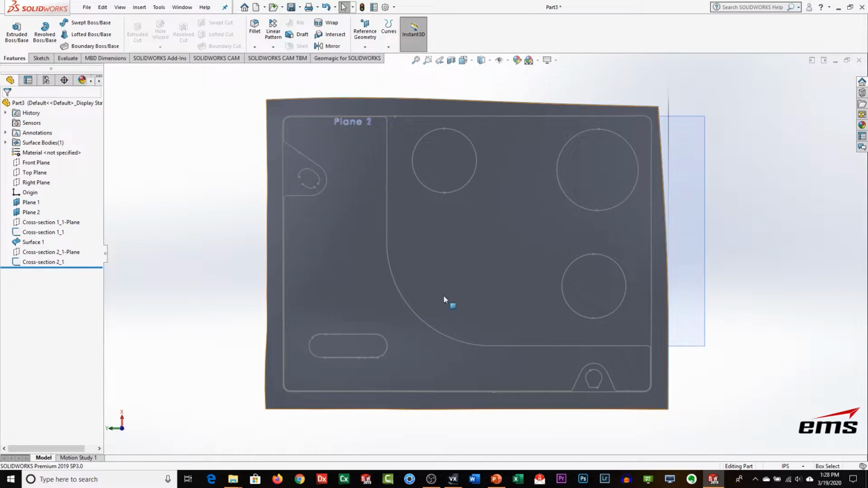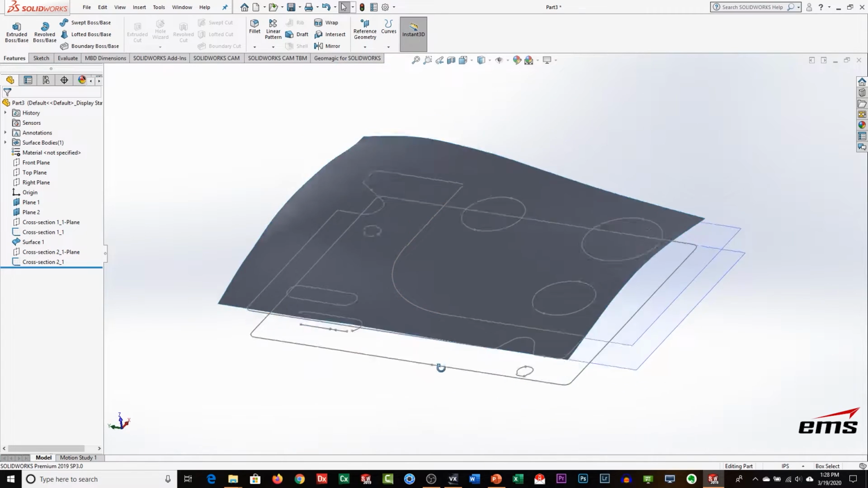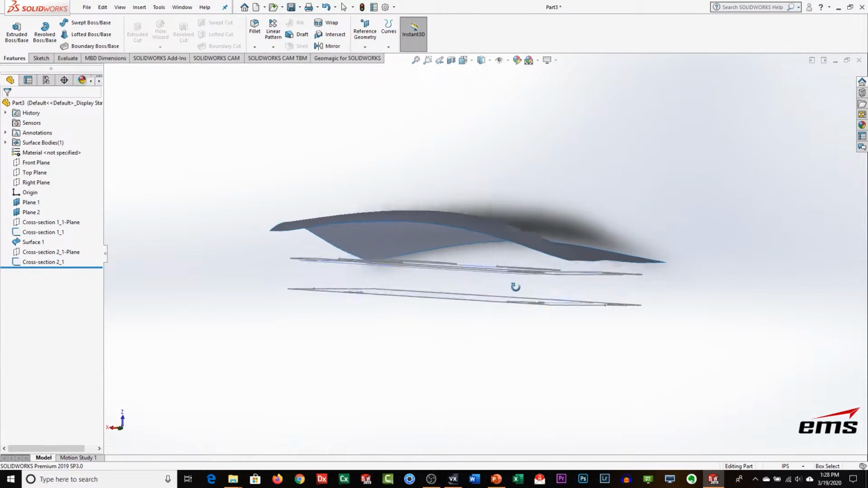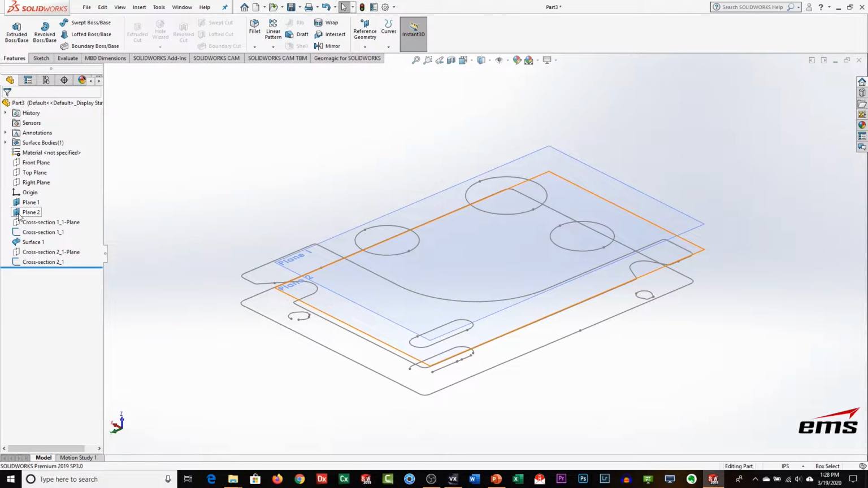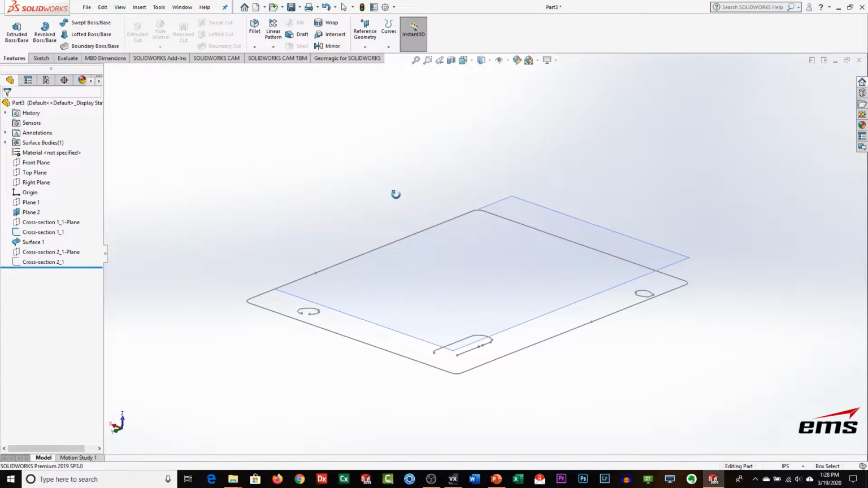Okay, so here we are in SolidWorks. So the data is automatically transferred over. And if you look at what we have, excuse me, the top surface, and then the two cross sections, and then the two planes that we created. So I like to kind of hide the things I'm not working on. It just makes things easier to work with. So I'm going to hide plane 1. And I'm going to hide cross section 2. And so now we just have plane 2 in that cross section.